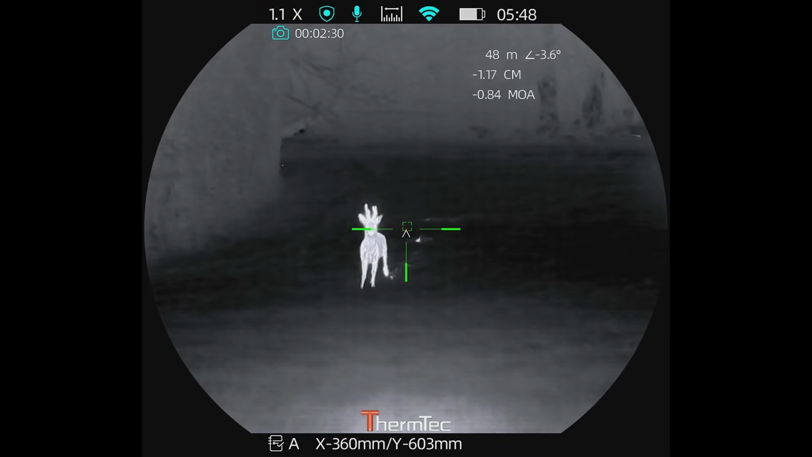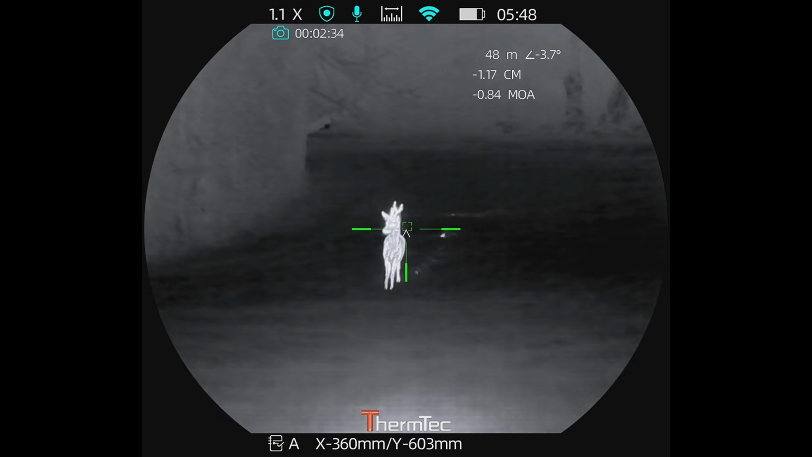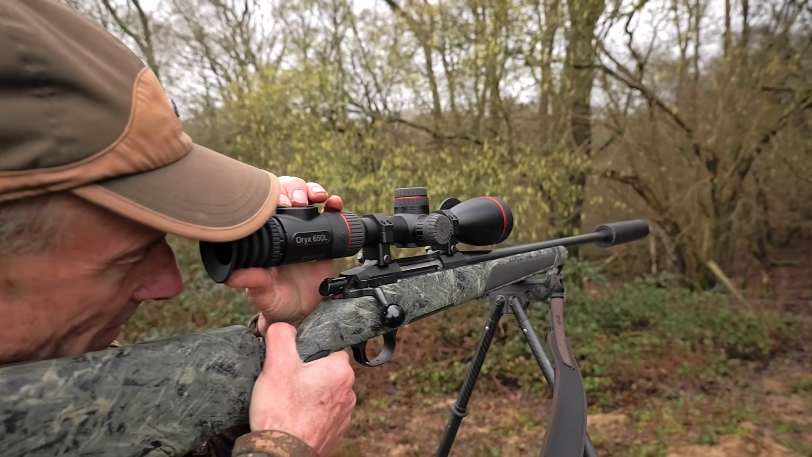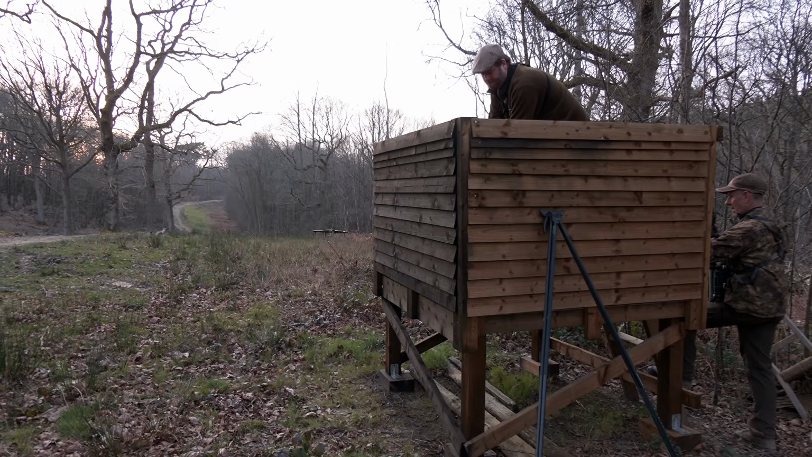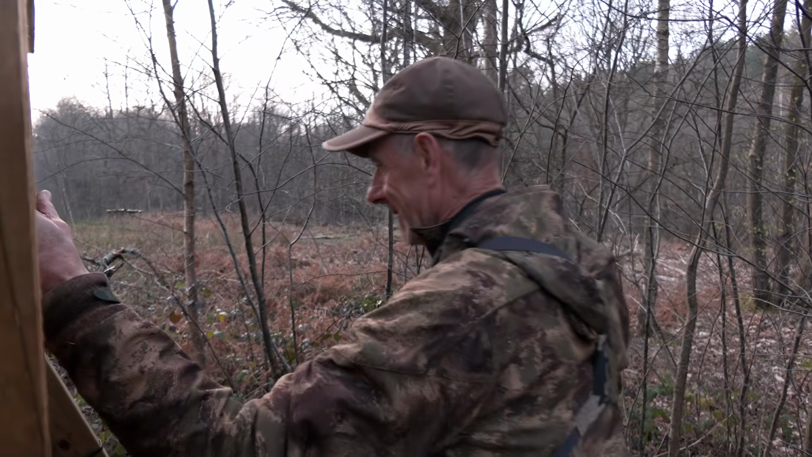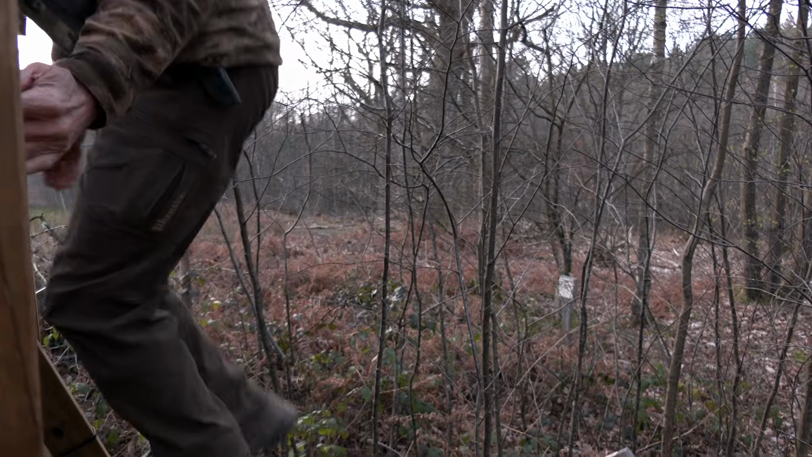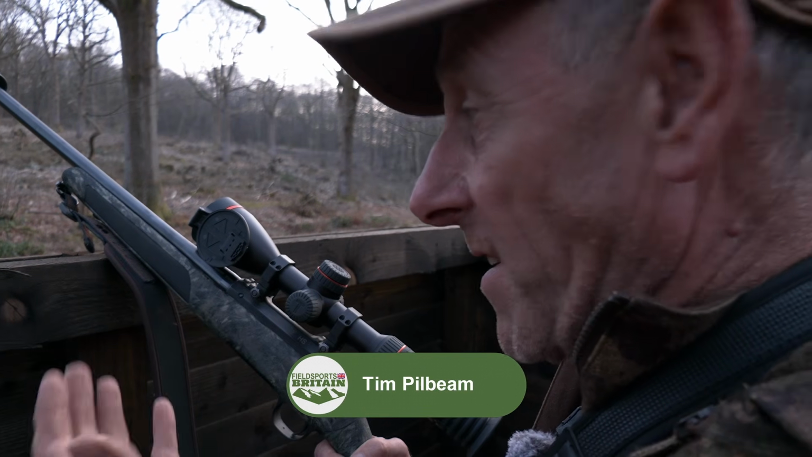There's a lot of talk about nighttime deer control using products such as this Thermtec Oryx thermal scope. Night shooting deer, rightly, makes Tim nervous. He'd like to get a sense of what it would be like, but in a controlled environment. In other words, daylight. It's quite topical at the moment because they're introducing night licences. And so the only way I can investigate is to see what it's like.